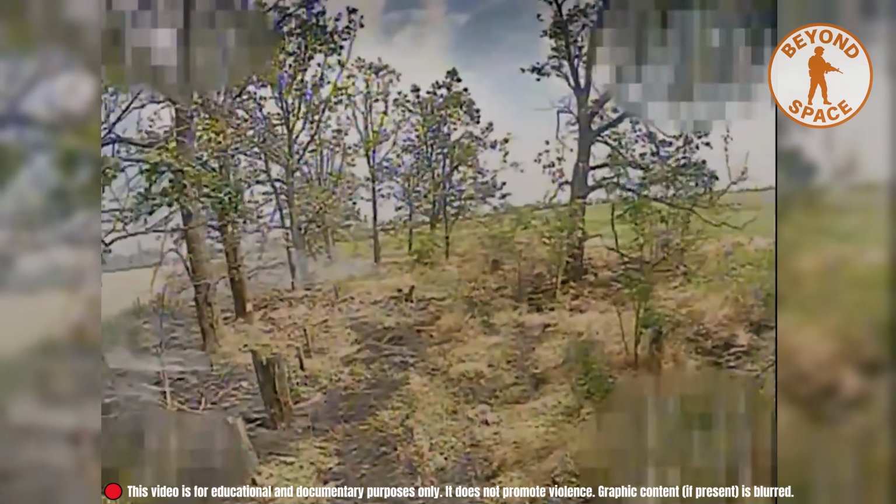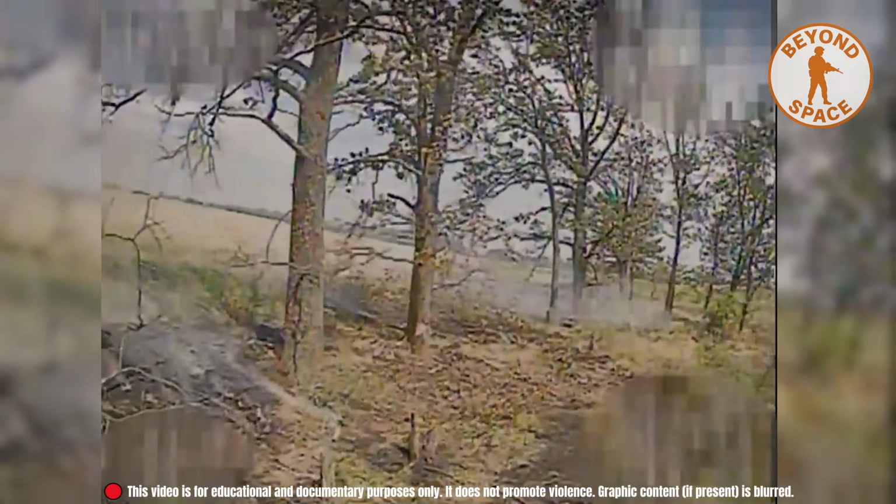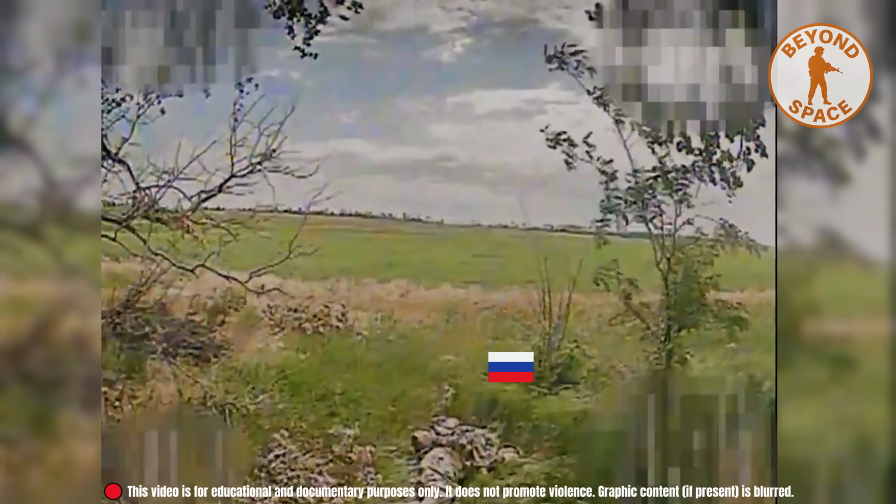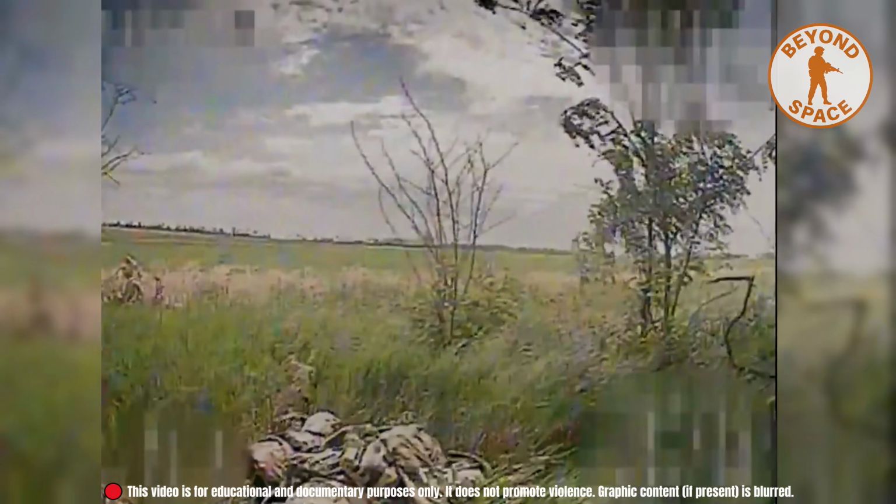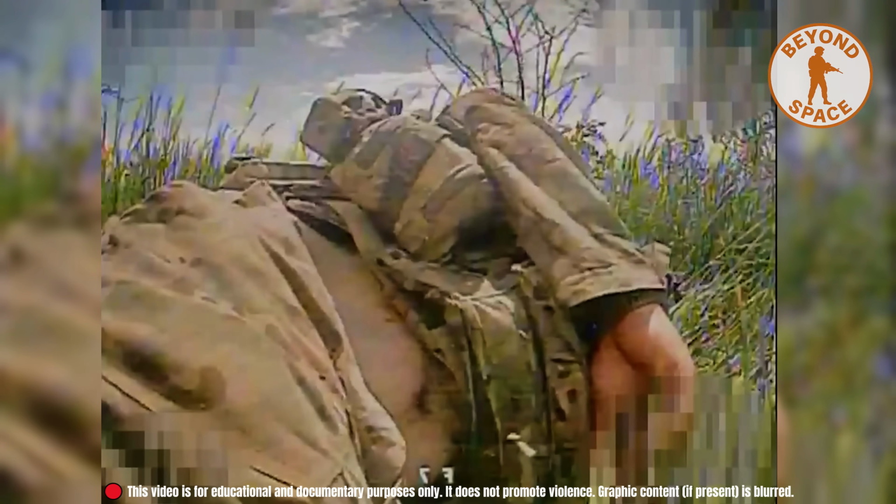Inside a wooded patch, all was quiet, except for one figure barely moving. A soldier had fallen asleep near the brush, drained from exhaustion. He had no weapon in hand, no awareness of what circled above.